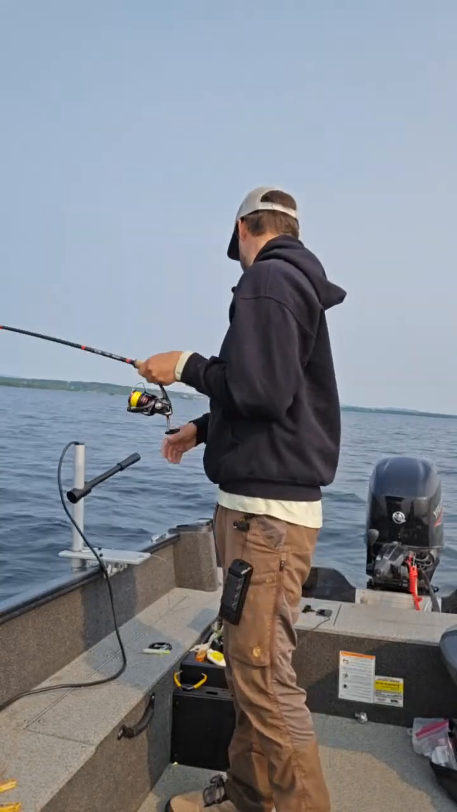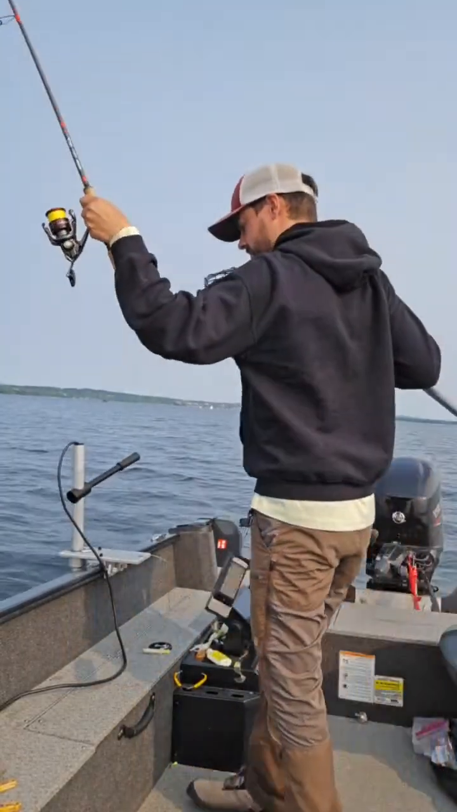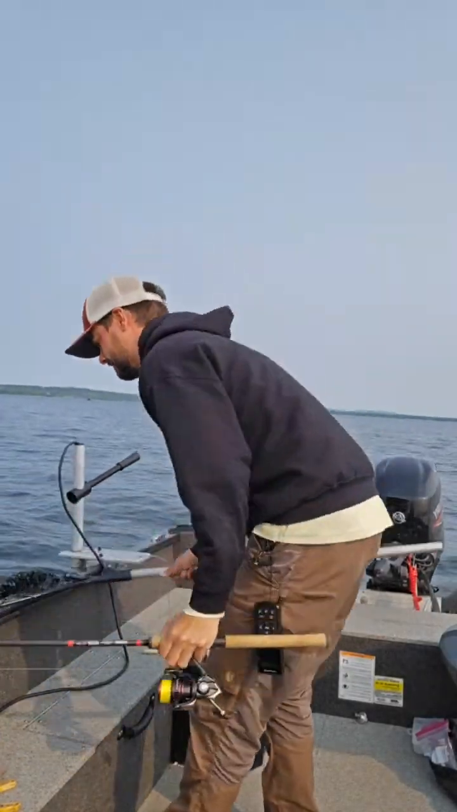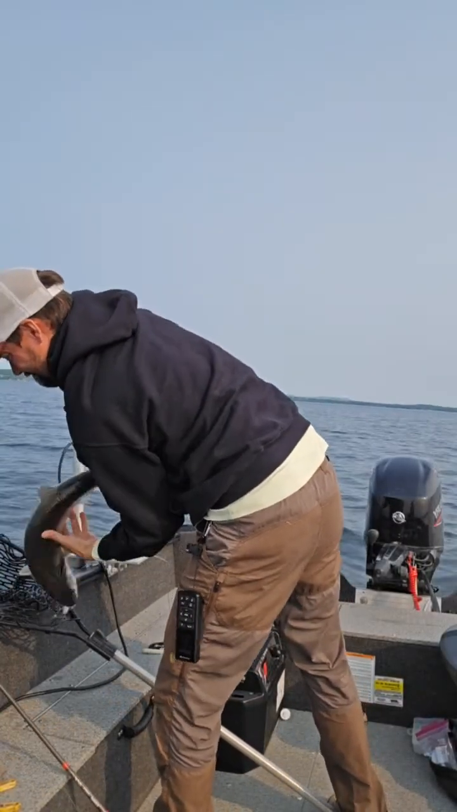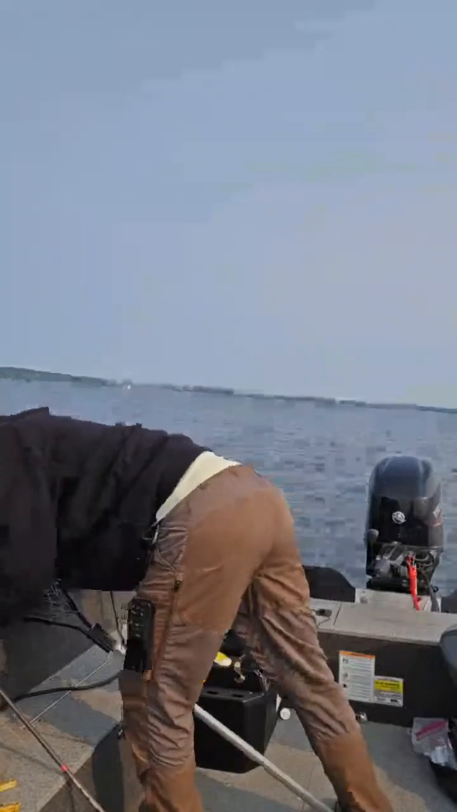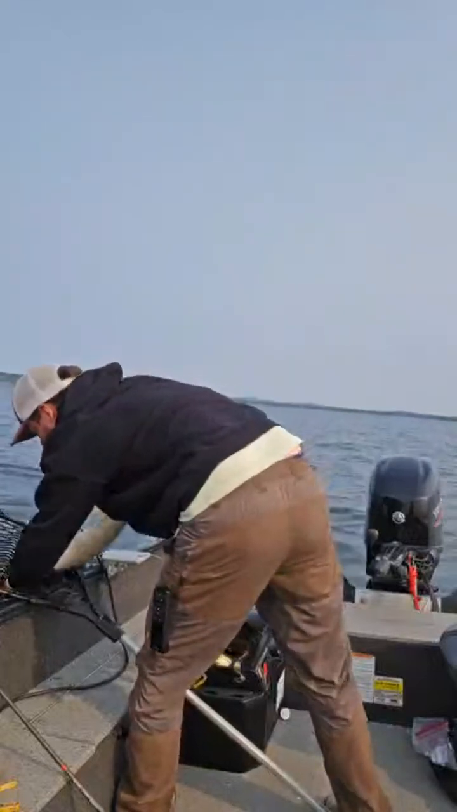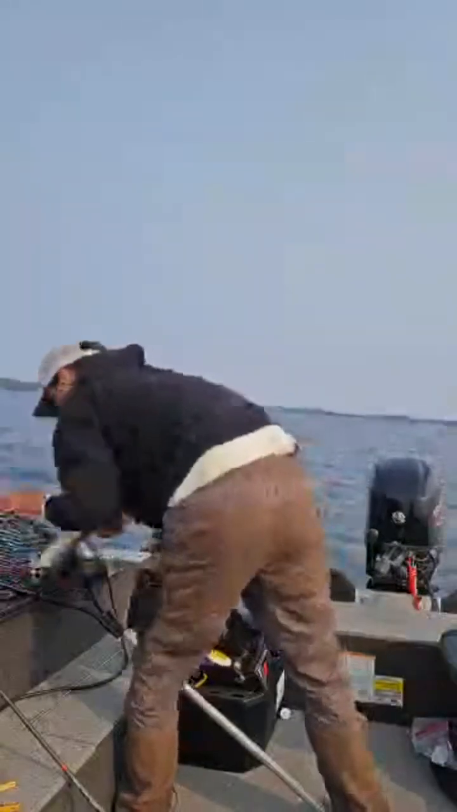This was the smaller of the two that I just saw down there. Oh, he's still heavy though. Stop. Another nice fatty.